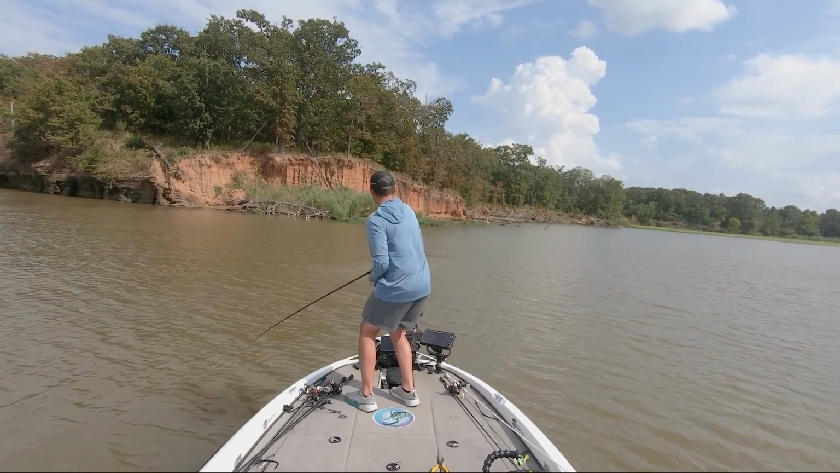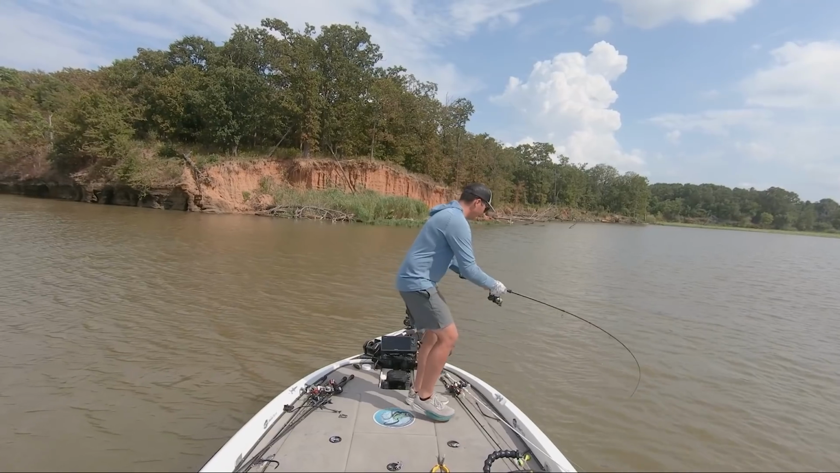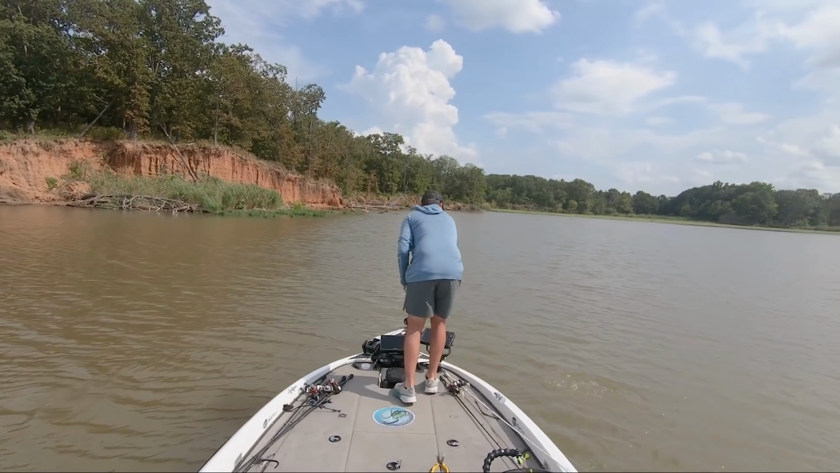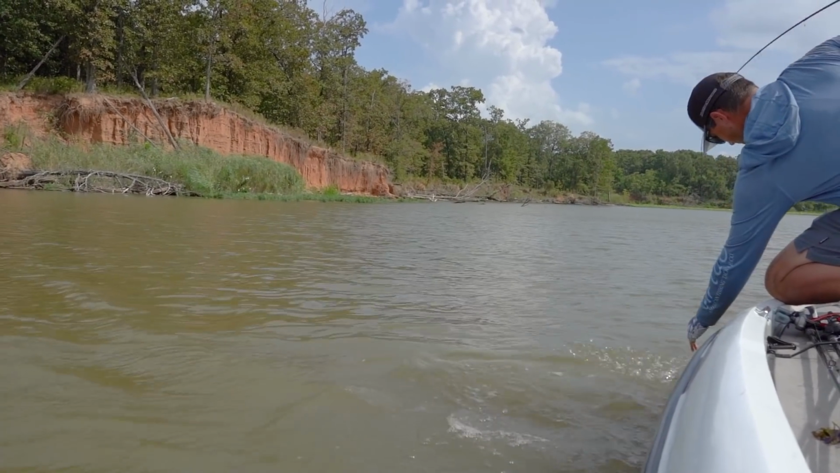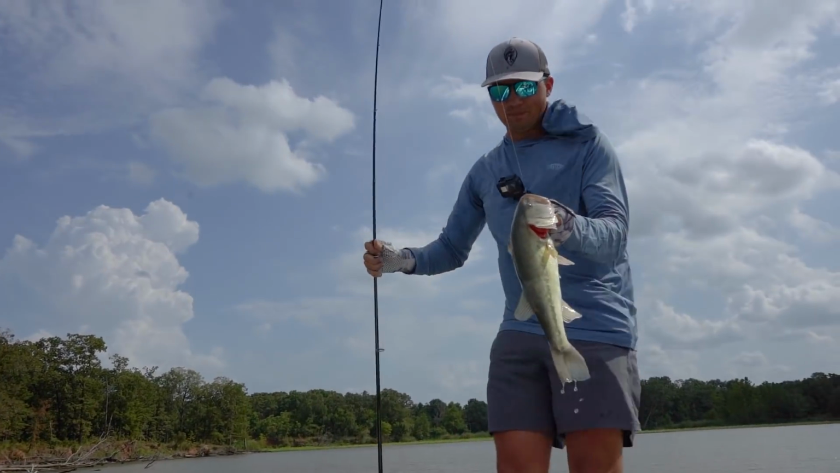Good one. Man, I had to make a lot of casts on that spot to get that fish to bite. I made like 25 casts after catching my last fish. That's a lot better fish right there. Once you find them offshore on these spots, you can catch a lot of them, and there will be good ones mixed in. There we go, solid fish right there.